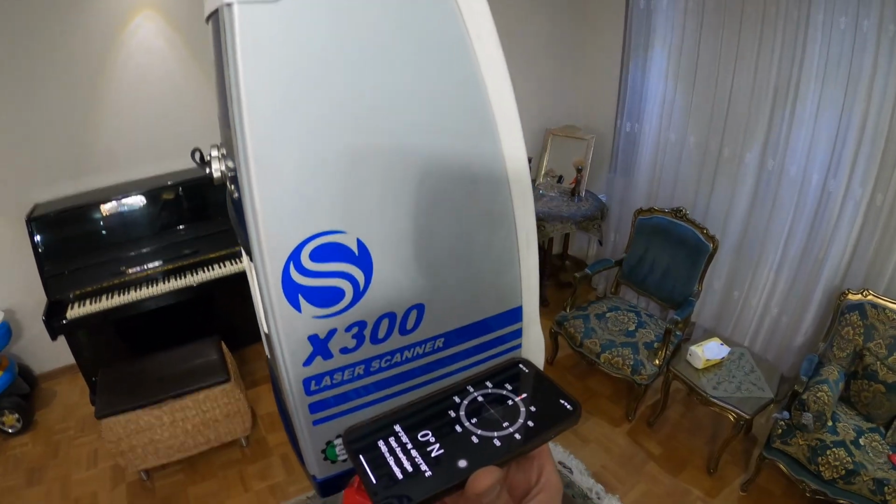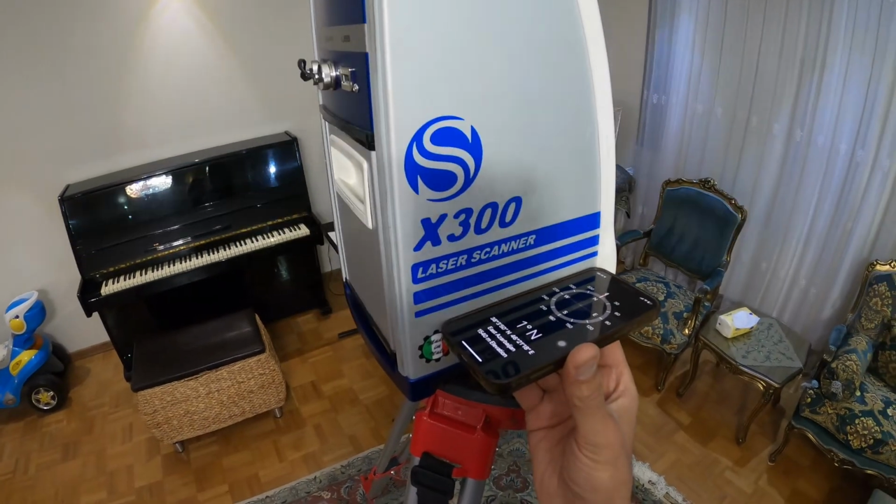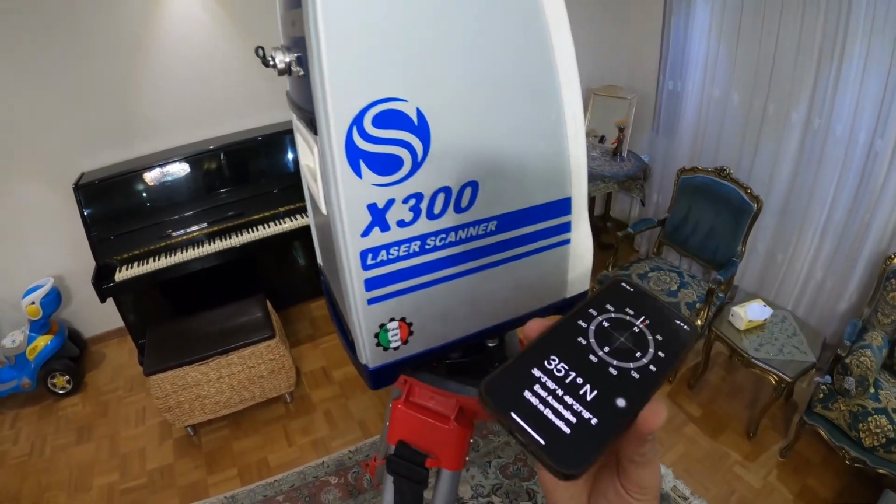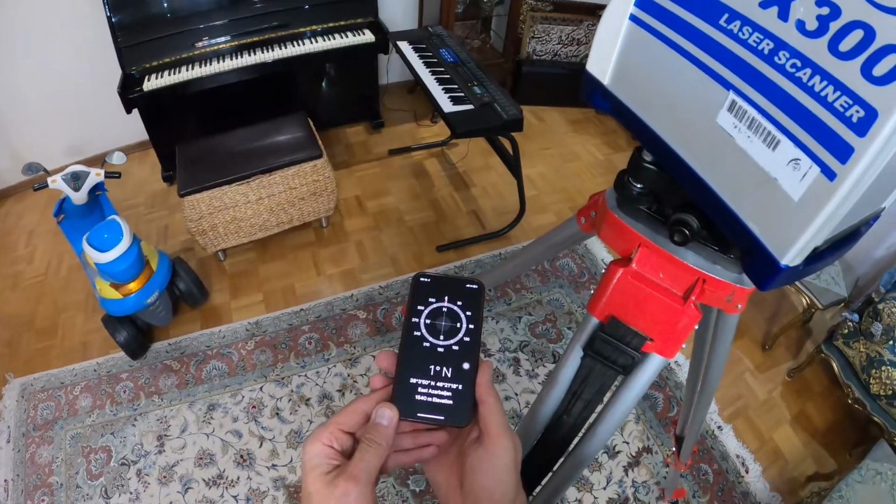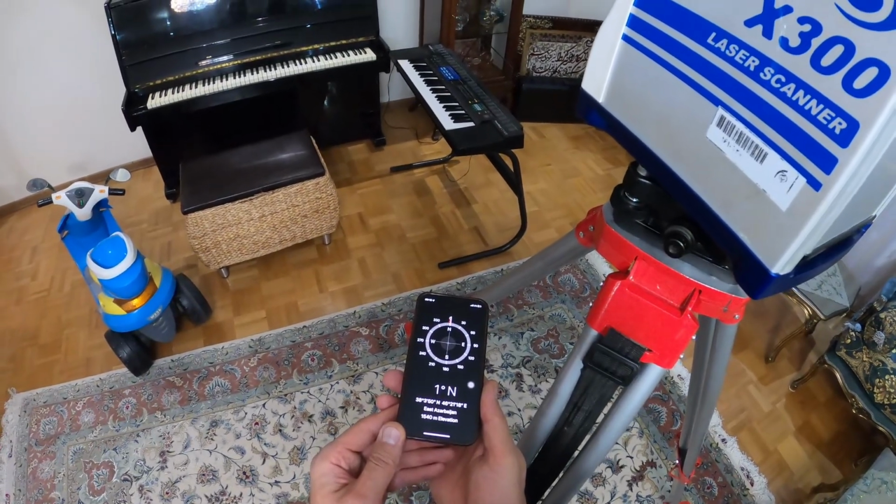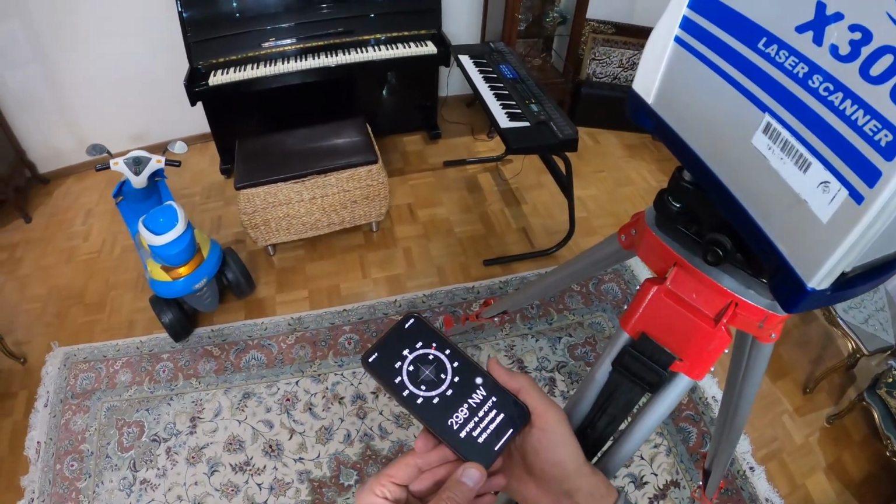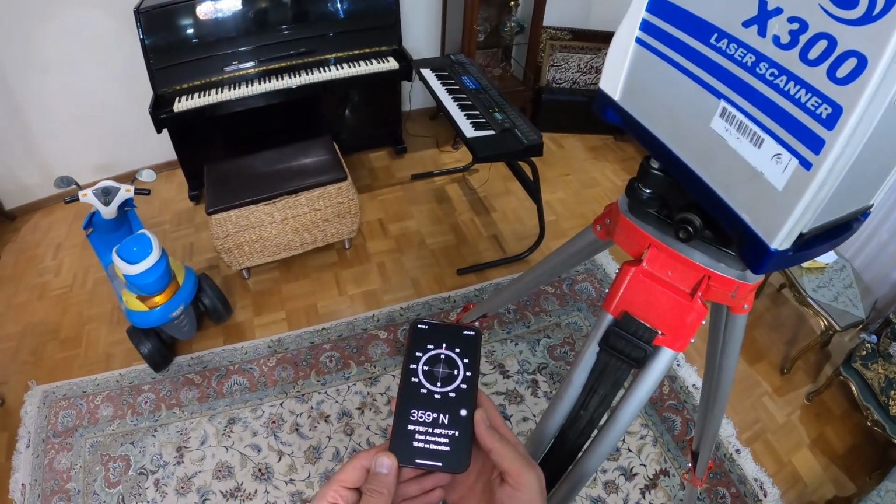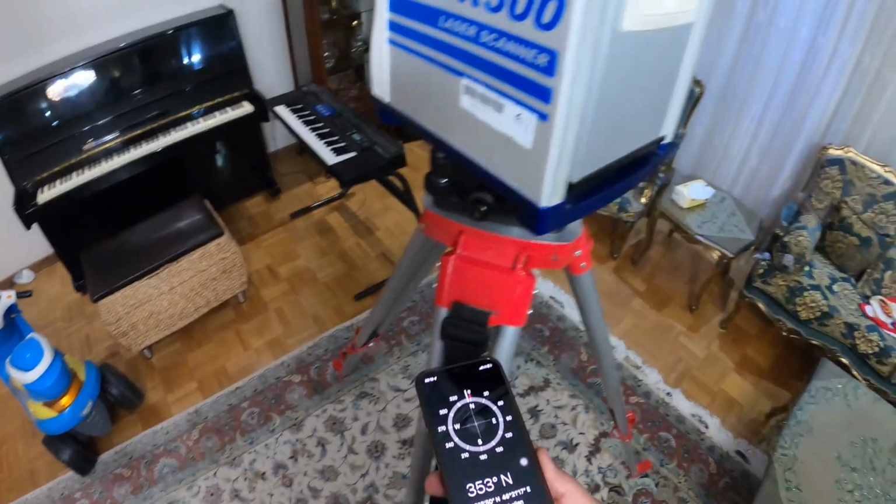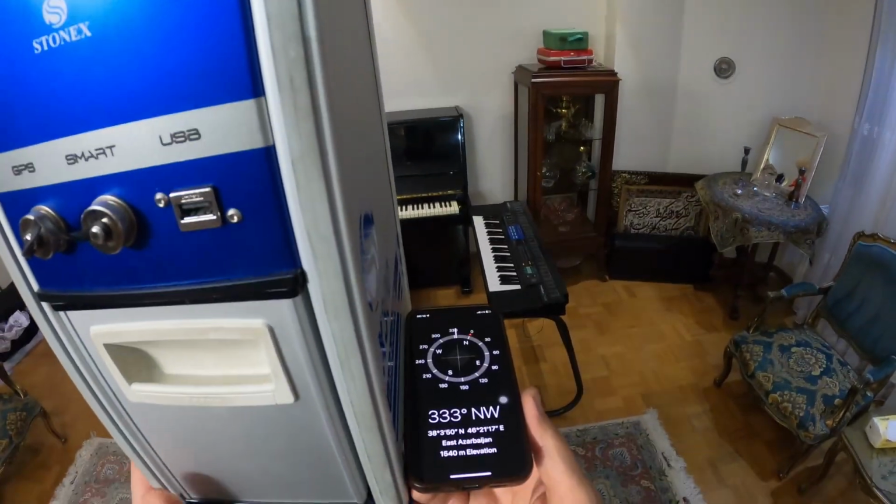Or maybe the other direction, but you have to do all of your scans in the same system if you are using a 360-degree angle, from this angle to this angle. Let me see. We can check it actually.